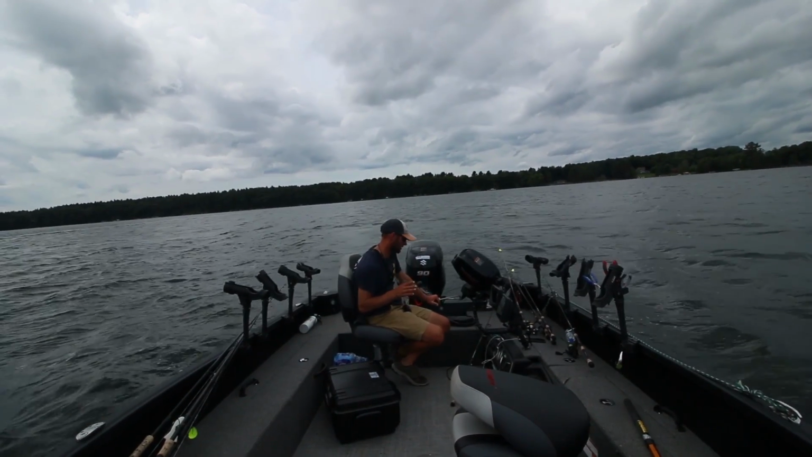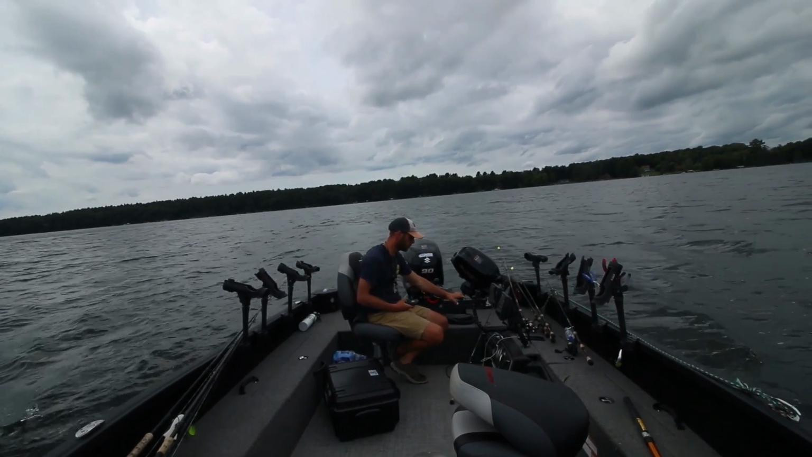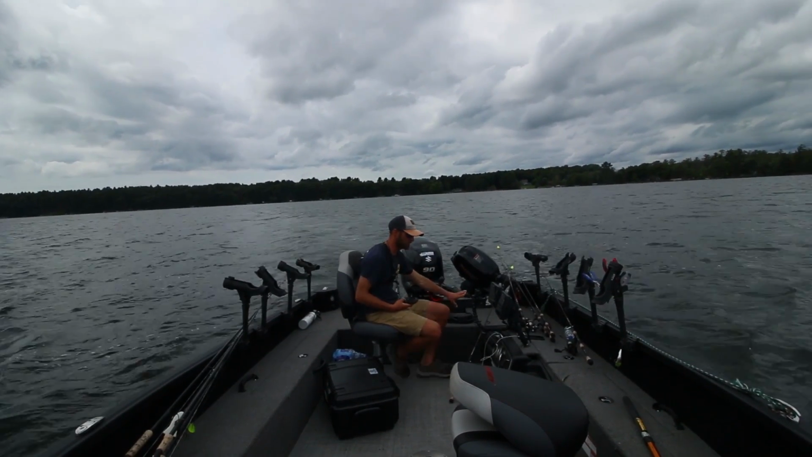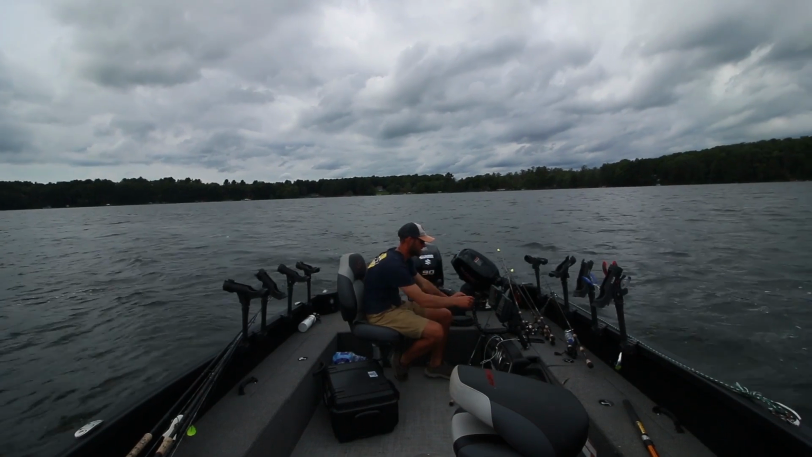What's going on, guys? So we just came into this hump. It's kind of like a fringy weed hump. Actually, it's sandgrass. If you don't fish a lot of deep clear lakes, you probably don't know what sandgrass is. And that's a pretty decent looking screenshot right there.